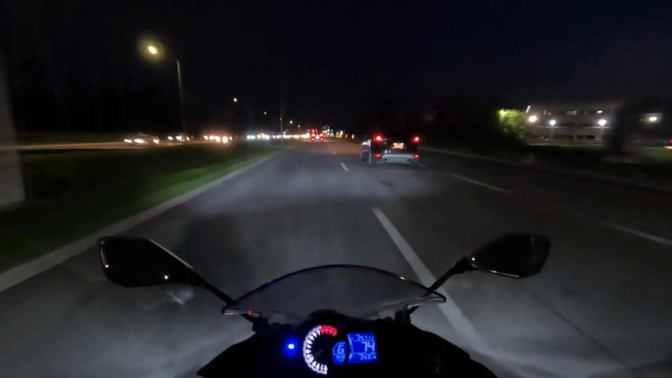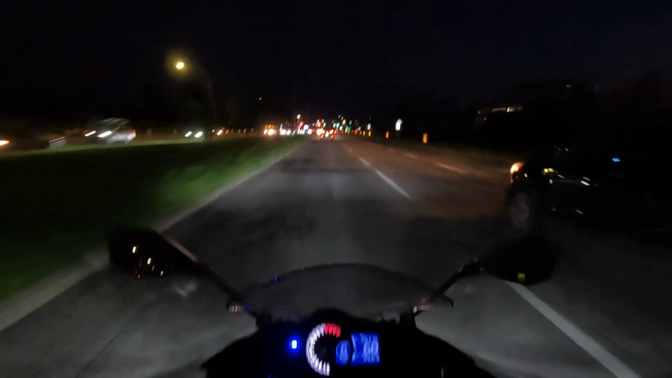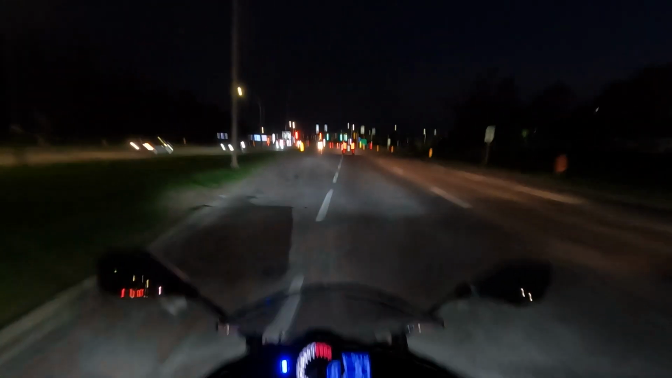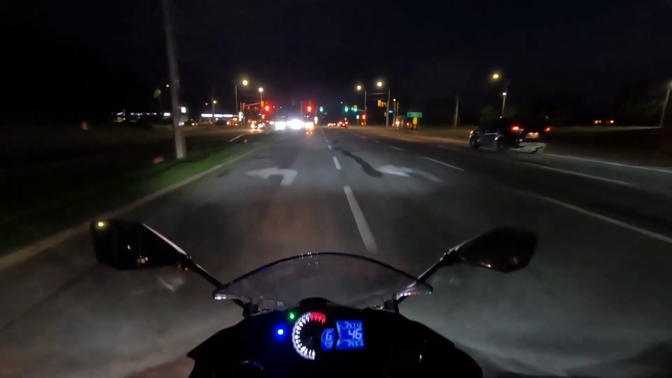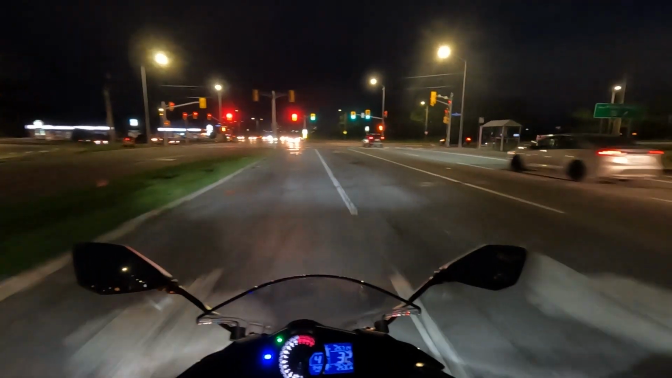But yeah, nighttime riding is, to me so far, the best. Nice and cool breeze going through, not a lot of traffic to deal with. You can pretty much go about anywhere and don't have to deal with a lot of starts and stops.